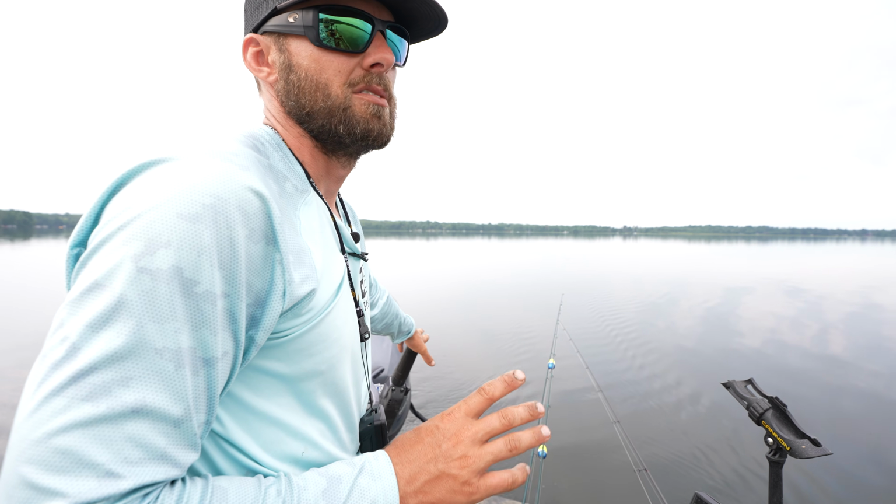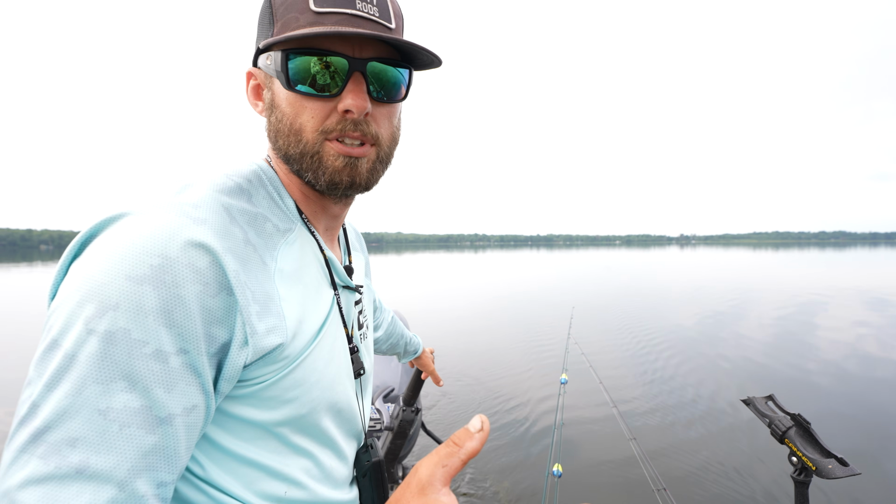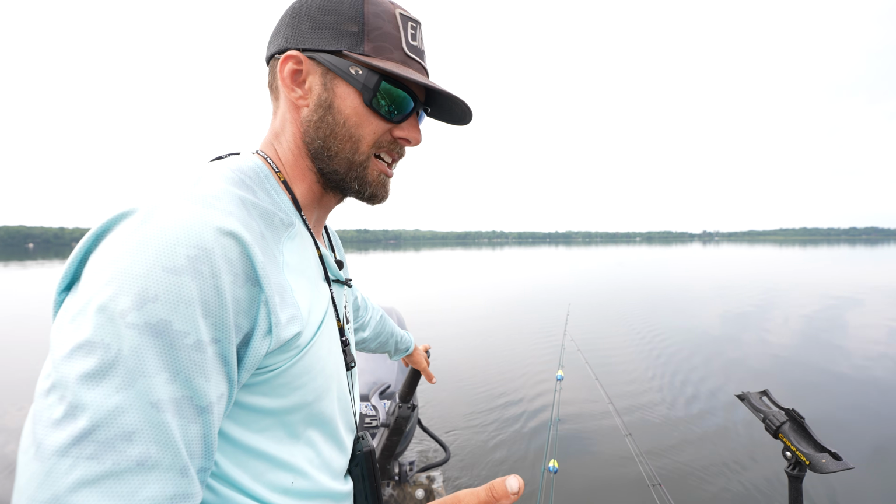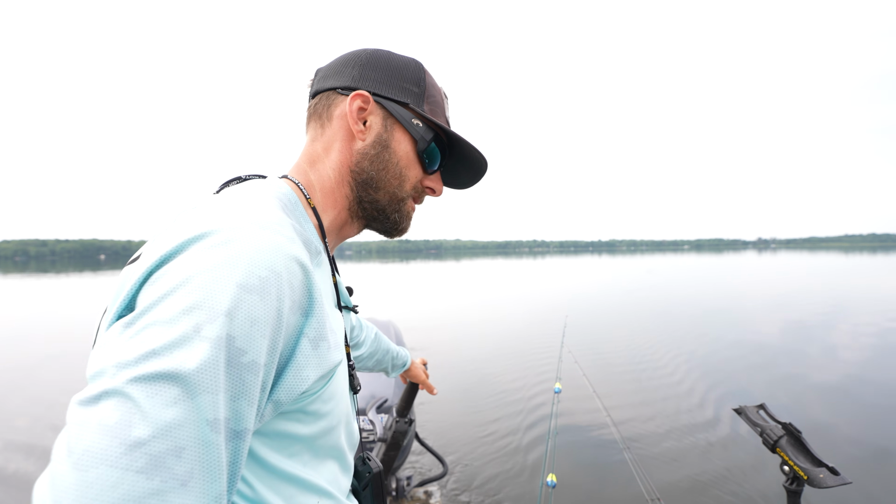Electronics is all about being able to interpret and see as much as you can at one given time. Obviously, we're not lighting the world on fire out here today, but it'd be very easy to come out to one of these small lakes and miss those little schools of 3 to 6 fish on a spot like this.